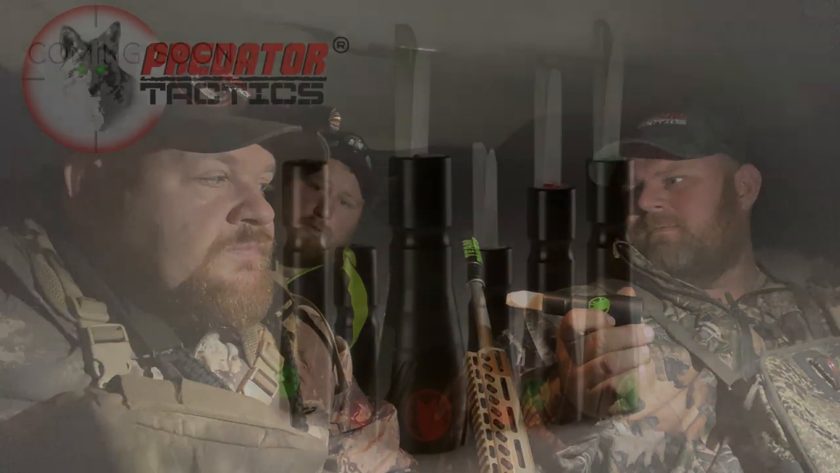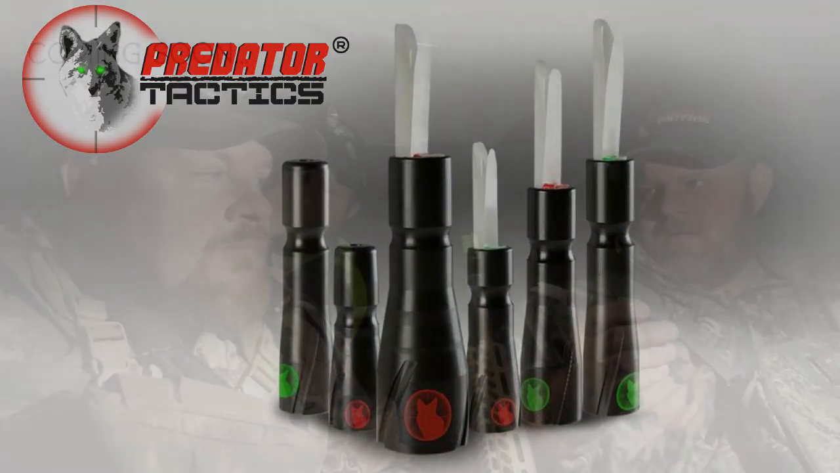A couple nights ago, we couldn't get the Lucky Duck to bring one in. I brought the little Predator Tactics call, and it actually worked. Devin had one too, and we were just kind of both working together on it. We called in two mature, very educated dogs with these things.